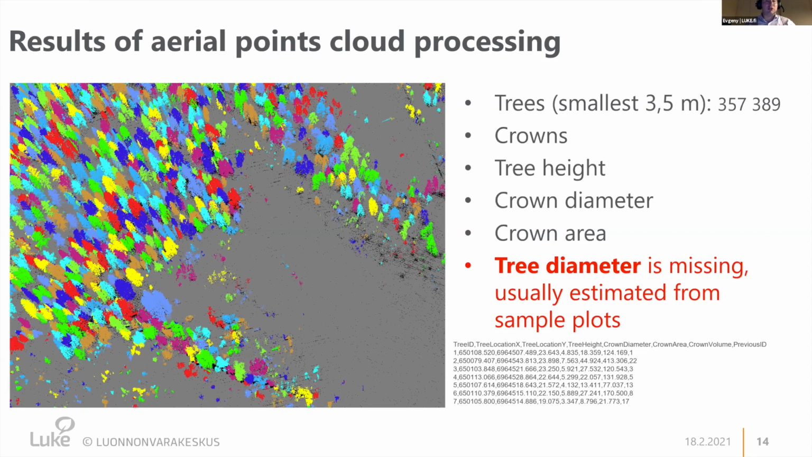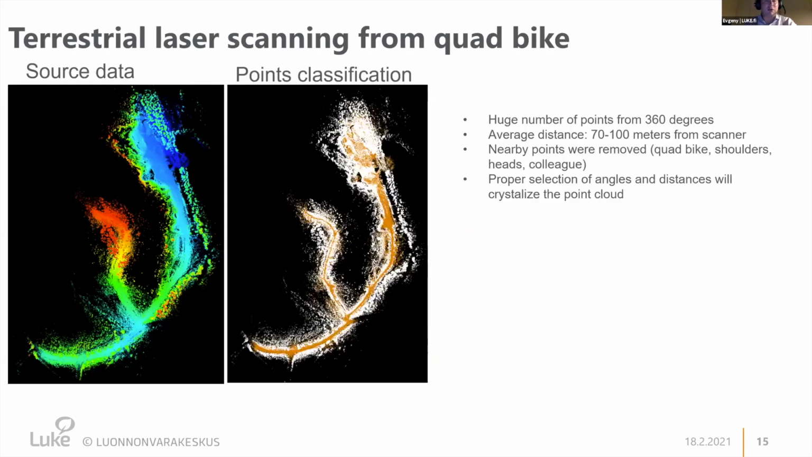Then I suggested, okay, let's use this technology further. We used exactly the same LiDAR. We installed it on the quad bike, and then we started to drive with Maxim on the quad bike over this area and walk around. We were able to collect a huge number of points from 360 degrees, and the average distance from the scanner was about 70 meters, from 70 to 100 meters.